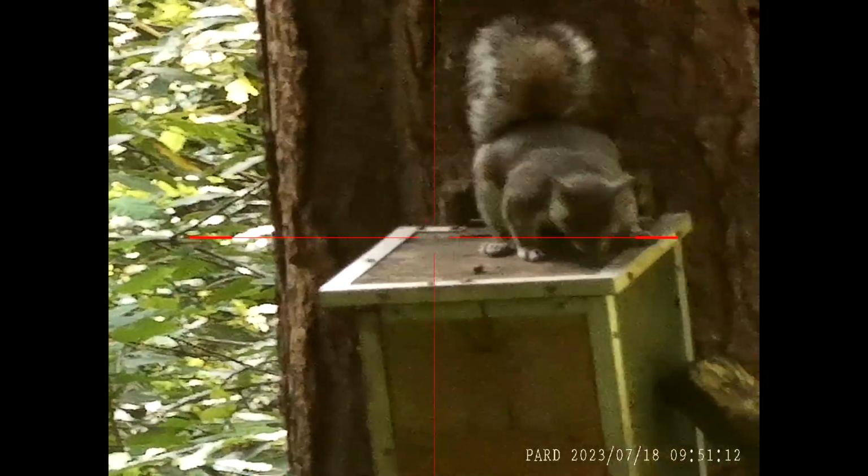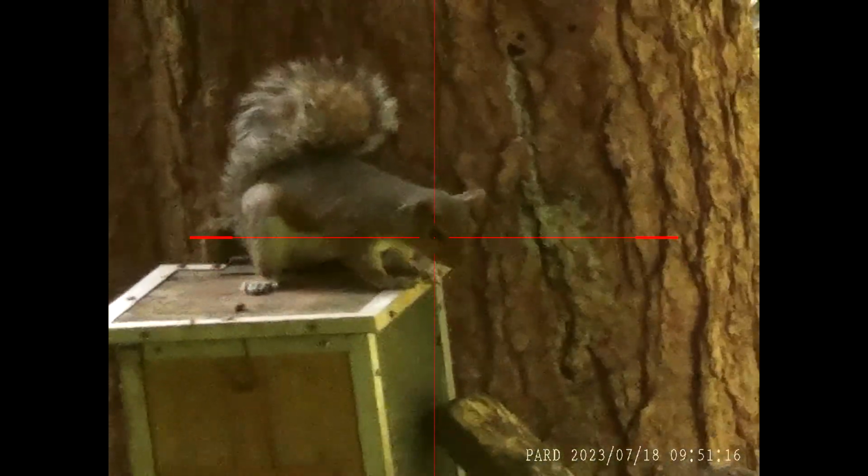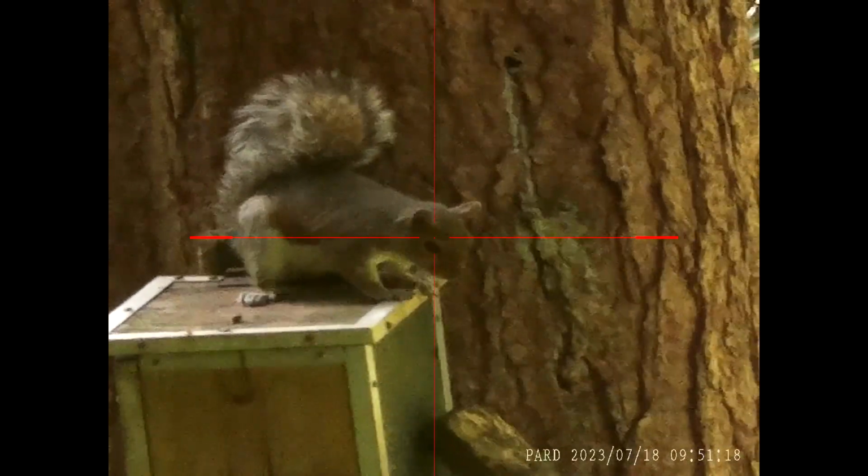Do find the small ones take more notice of the squirrels on the ground. They're obviously a lot less confident than the fully grown adults.